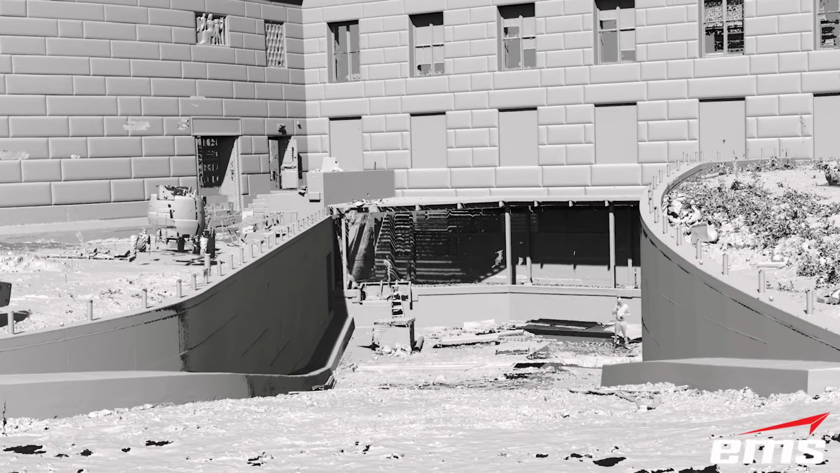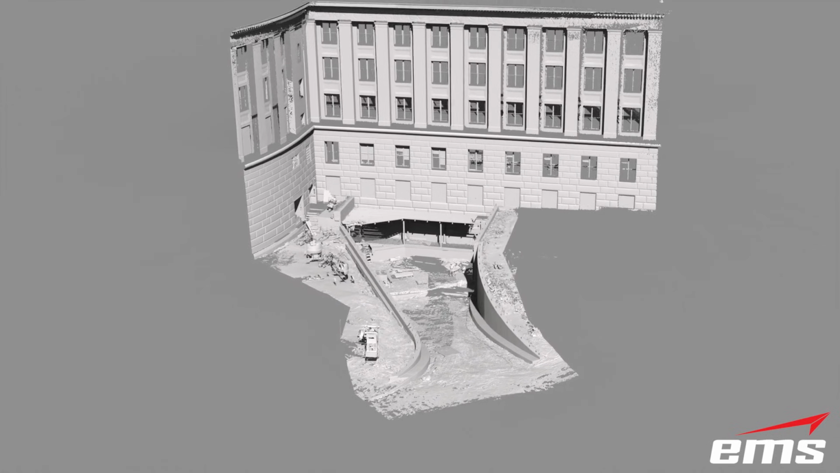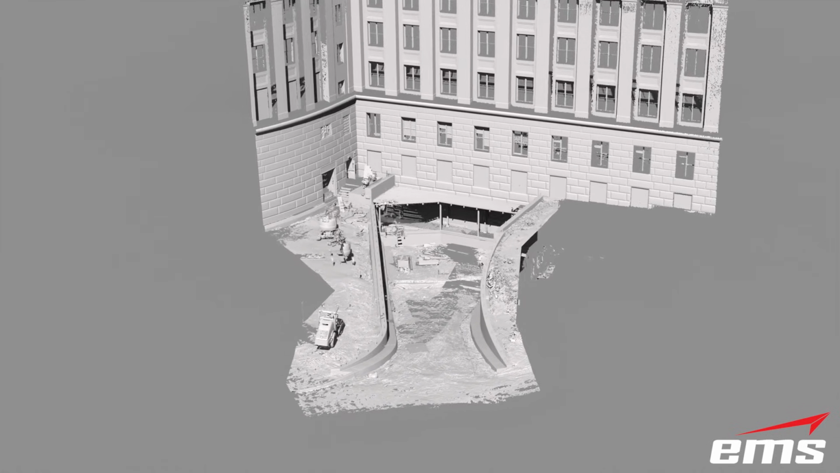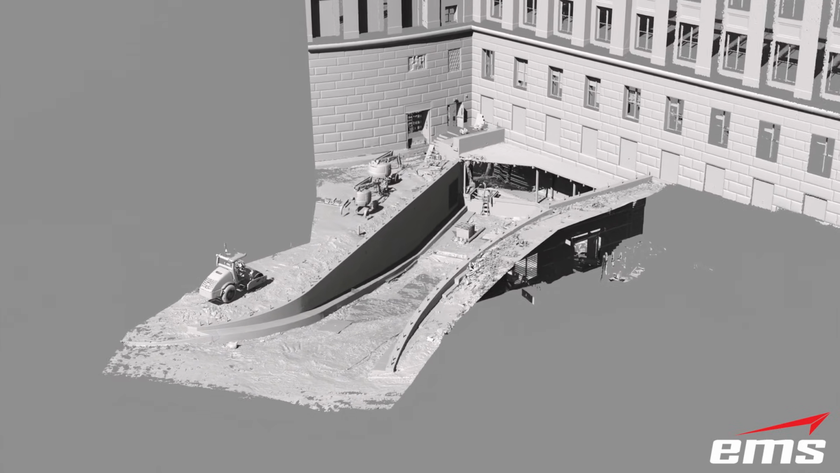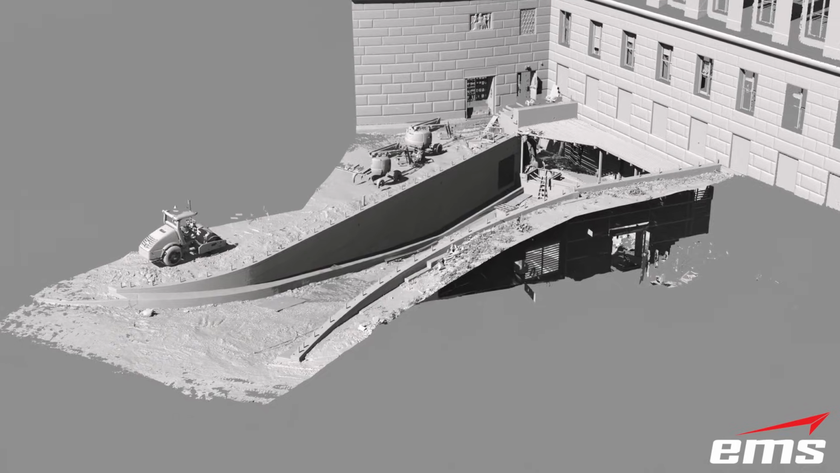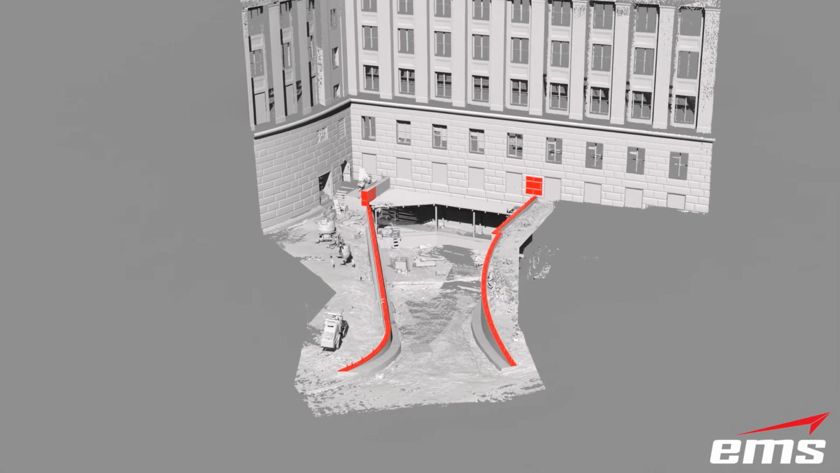Instead of trying to 3D scan the holes, EMS placed short pipes into the holes so they could 3D scan a post to determine the hole locations. Once the 3D scanning was done, EMS created a CAD model of the top of the wall and hole locations.